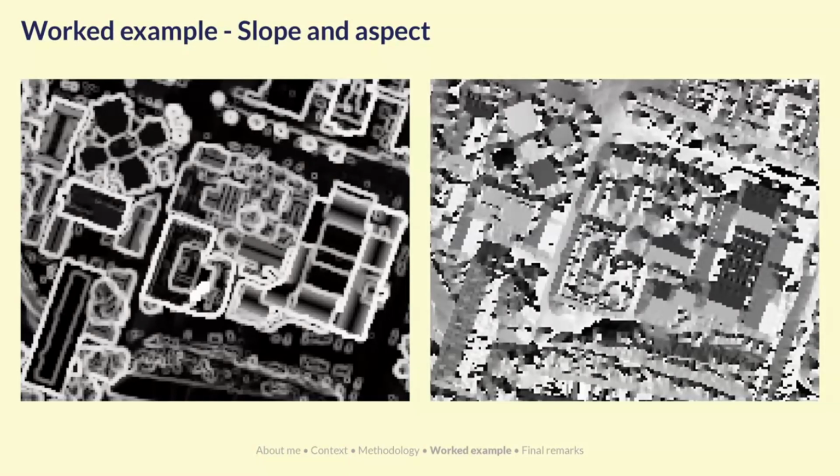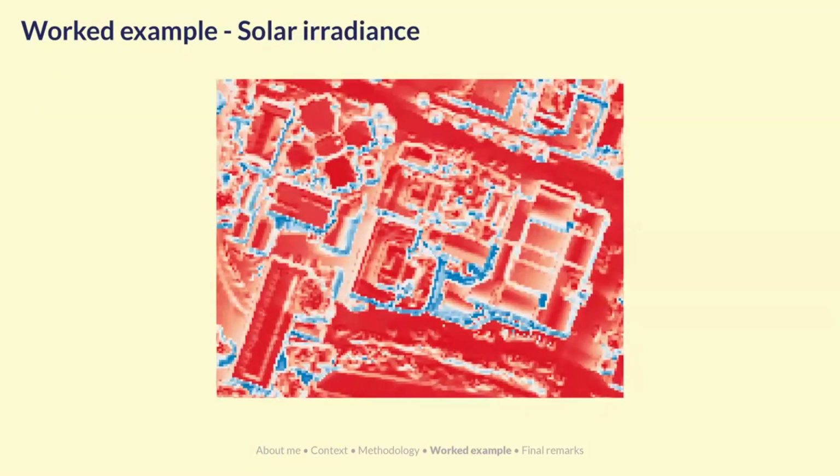But with those three data sets that we now have, you actually have enough to measure solar irradiance. So this is an estimate for January. I haven't included any good cartographic elements just because it's more of a visual thing, but all the bits in blue are low irradiance. So all the stuff in between buildings is in blue.